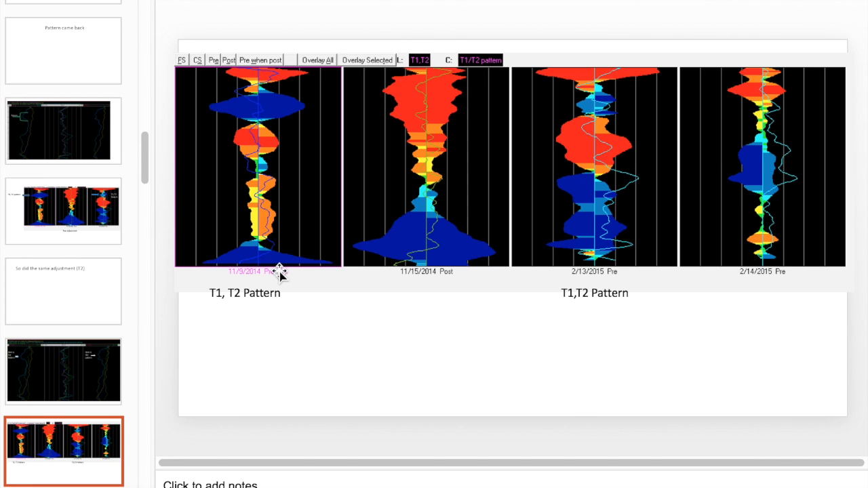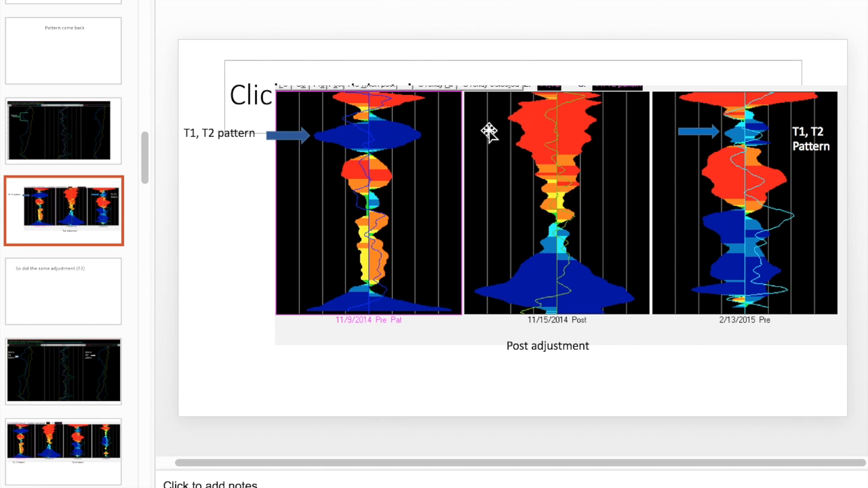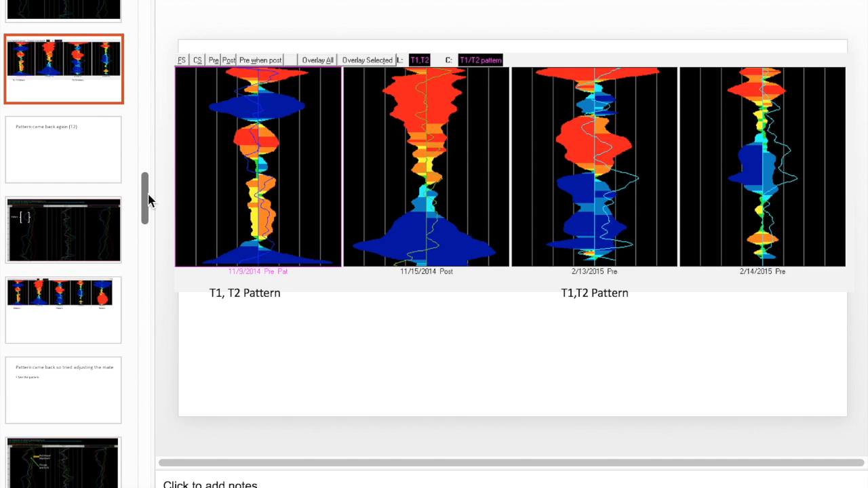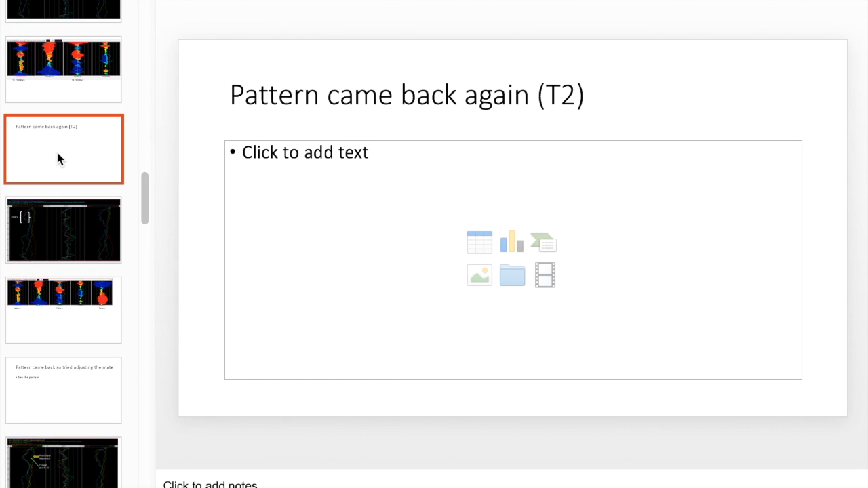T1, T2. So I adjusted. This was a result. Remember, I called that the same pattern. If we come up to here, that's these two scans. See those three scans? Those are the same three that are right here. I just added in the other post T1, T2. Okay. So now, the pattern came back again.